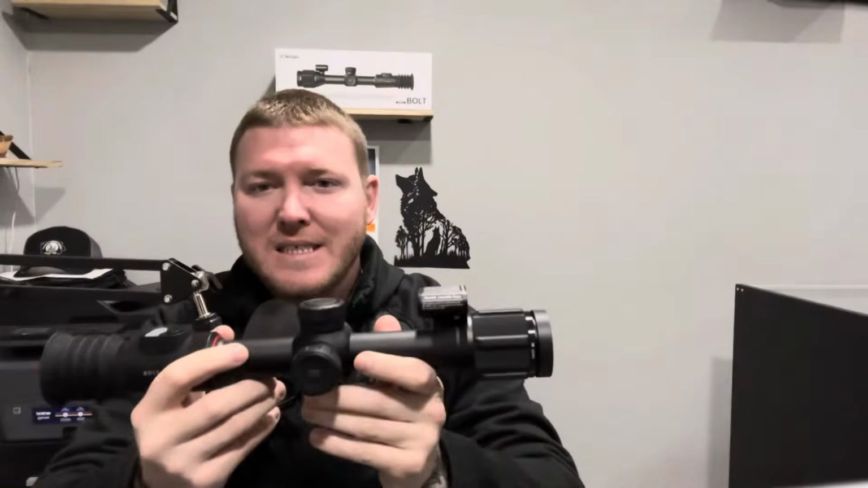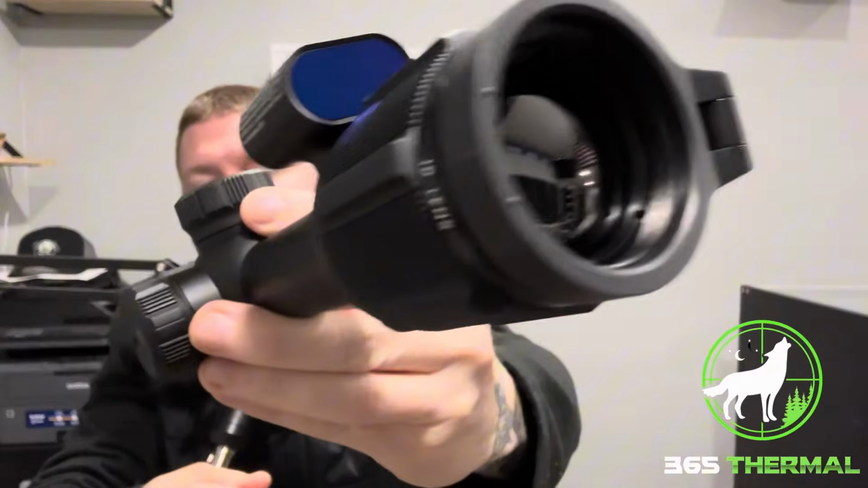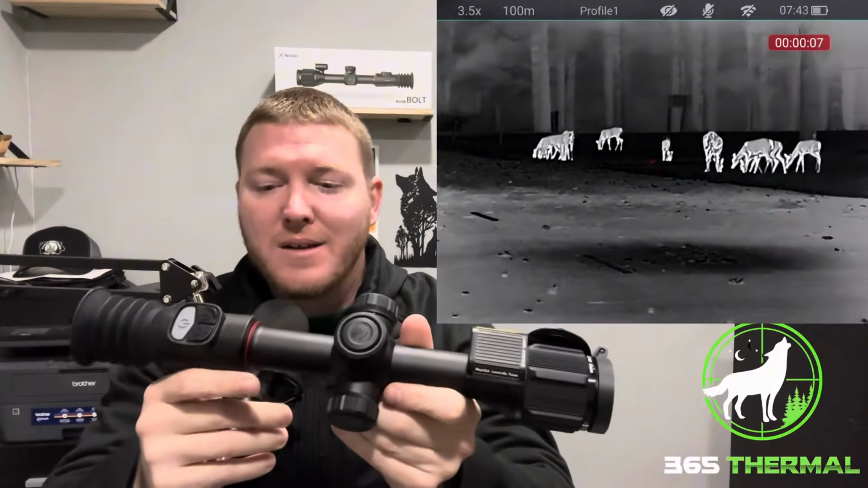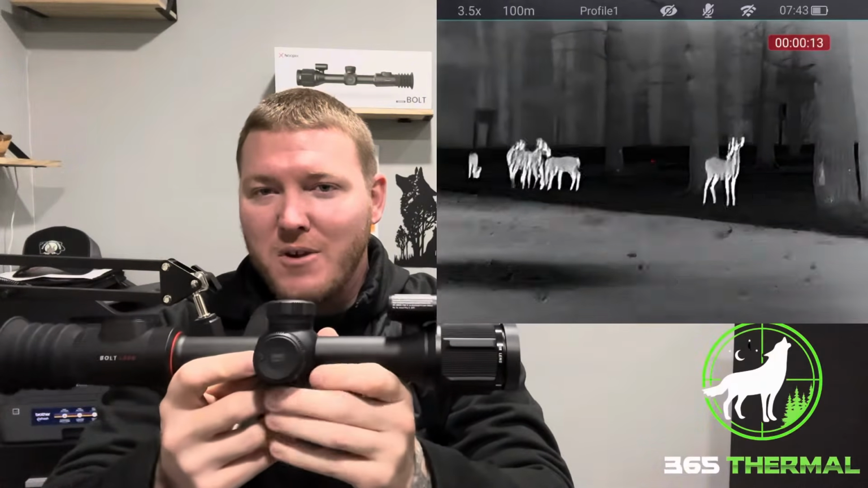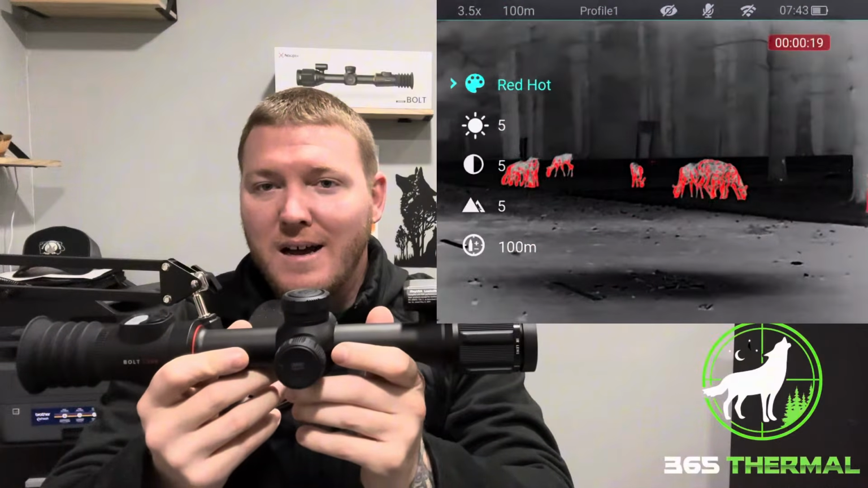Alright, so here it is, the Nocpix Bolt L35R thermal rifle scope. It is a 384 resolution. Right now, this is priced at $1,099, and I'm just going to get it out of the way because I know everybody's dying to know the truth about this. Is it going to be better than other 384s, and how does it compare to like the Nocpix Ace L35?